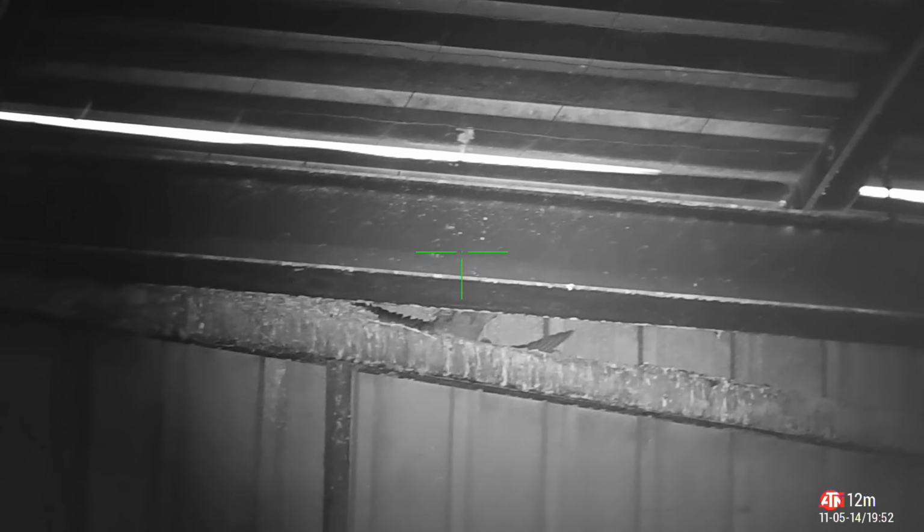As usual, we'll start off with Bob, and then we'll switch over to my rifle, which is now fitted with the new Hikmicro Alpex 4K Lite night vision scope. That was the one.